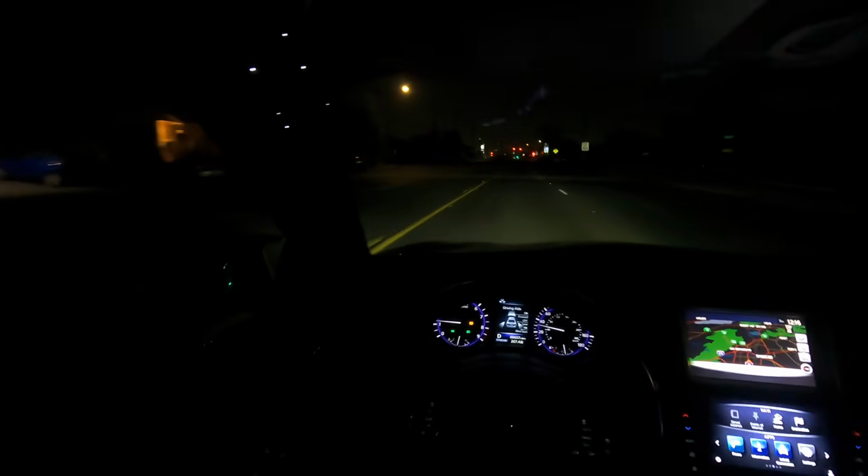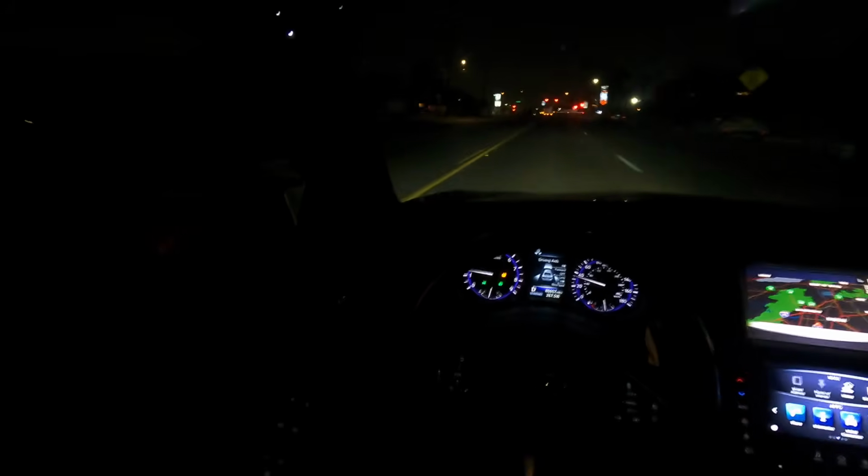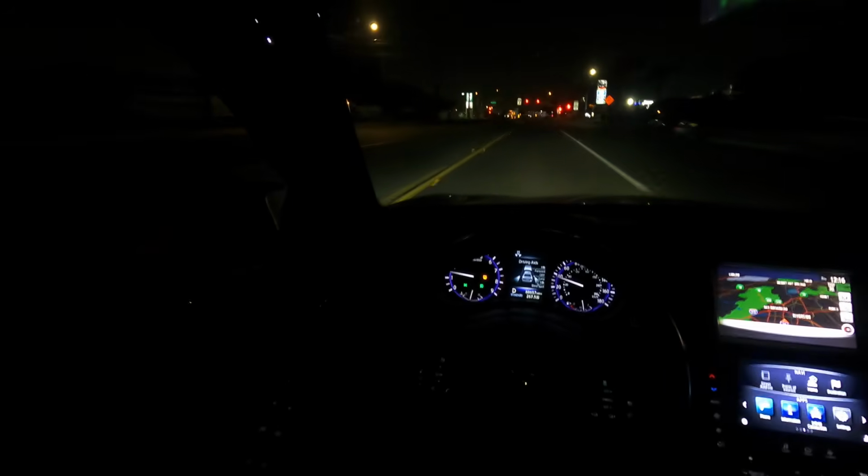Put this car in standard mode, and it's super comfortable, bro. Like I'm just chilling now. So you go from abusing this thing to just chilling. And apart from all that, it's also pretty nice. It's a pretty nice car. It looks nice, I feel like.